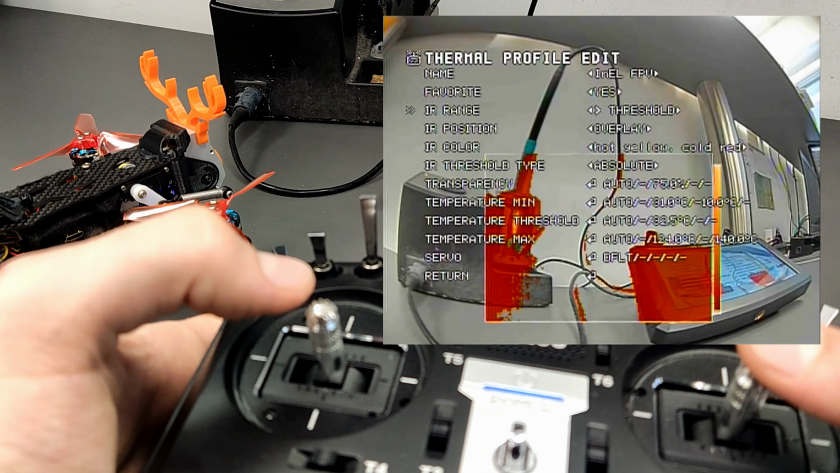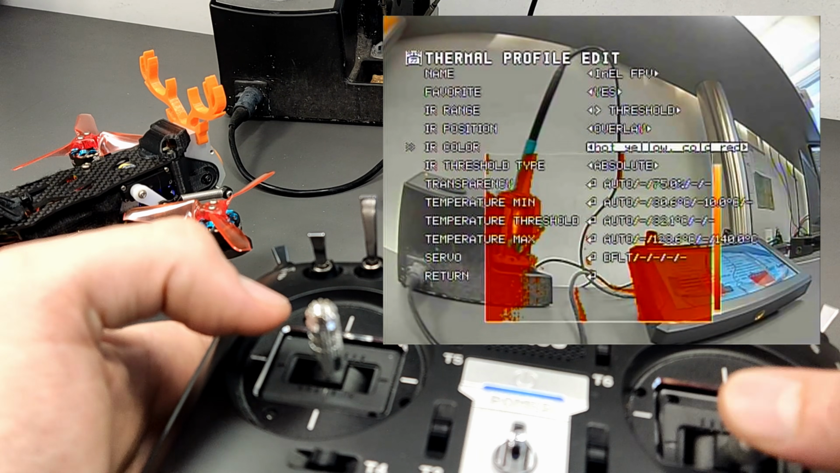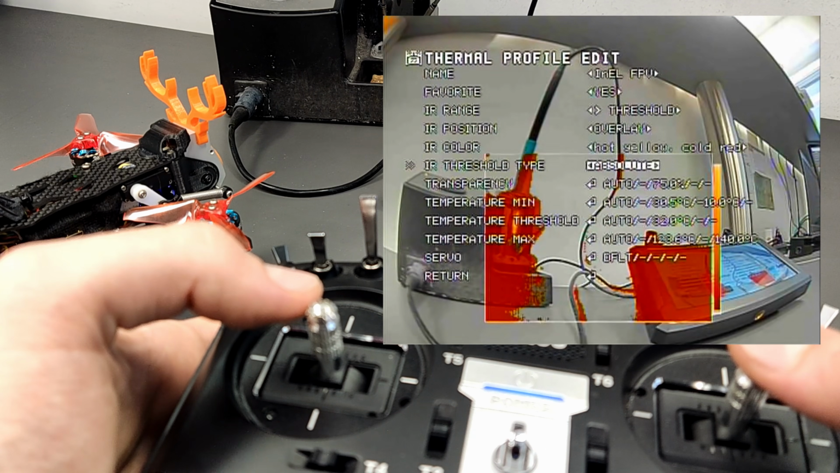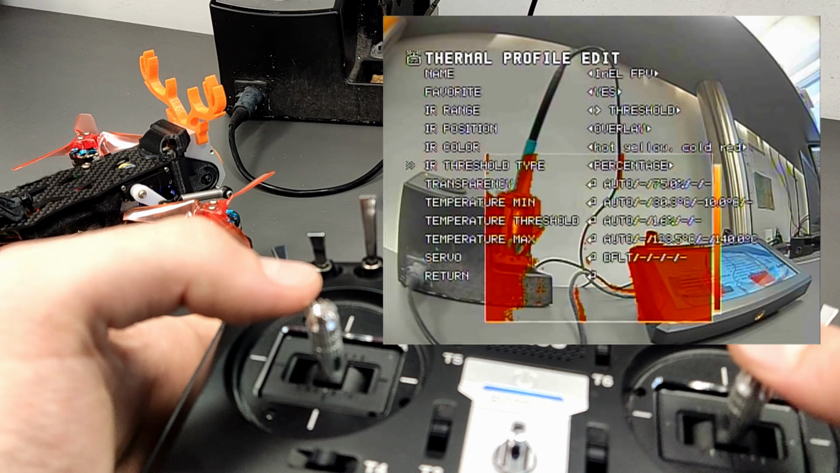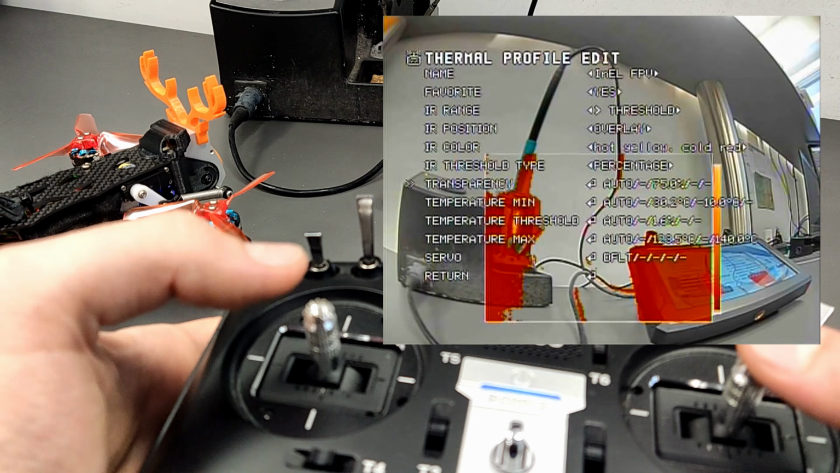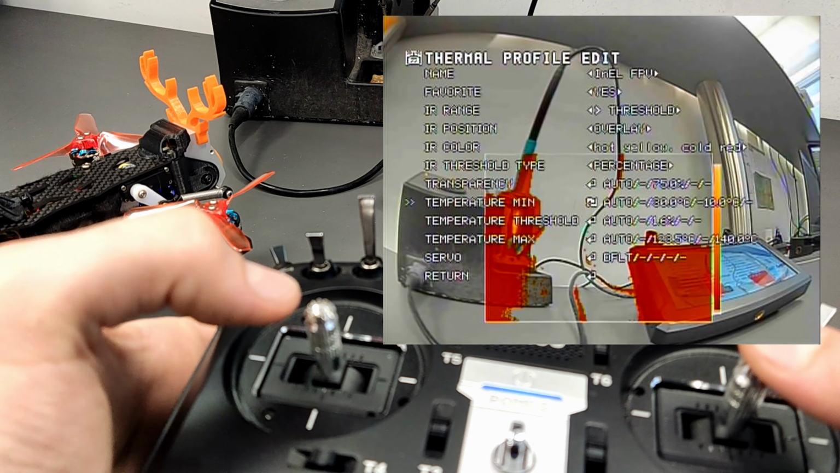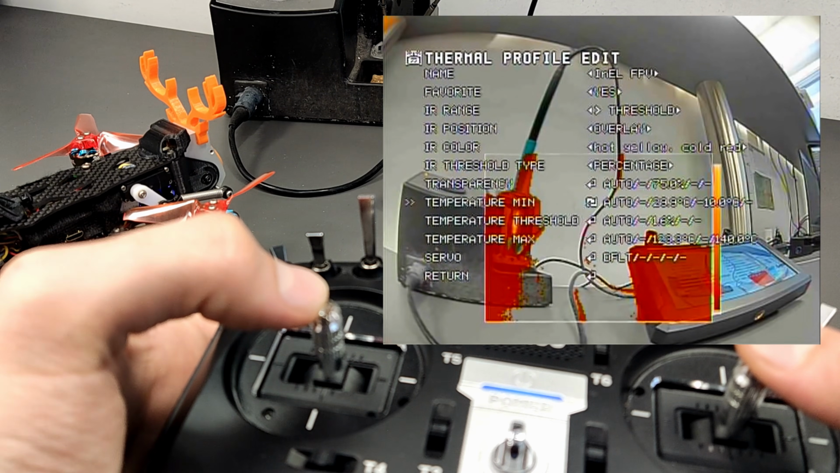Everything over the threshold is shown. It's positioned superimposed in relation to the real image. We take hot yellow, cold red. The threshold type is in percentage. We can use the auto transparency and we want the temperature range to be adjustable. We want to use the left side for the minimum value and the right side for the maximum value.